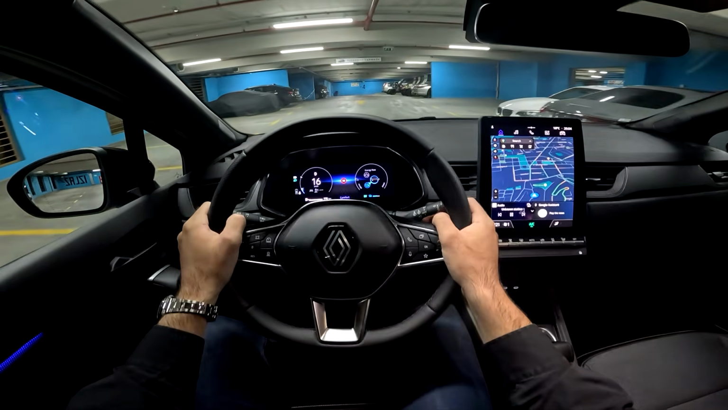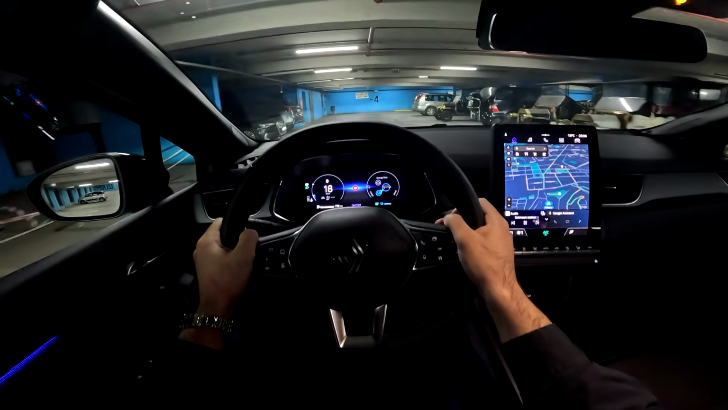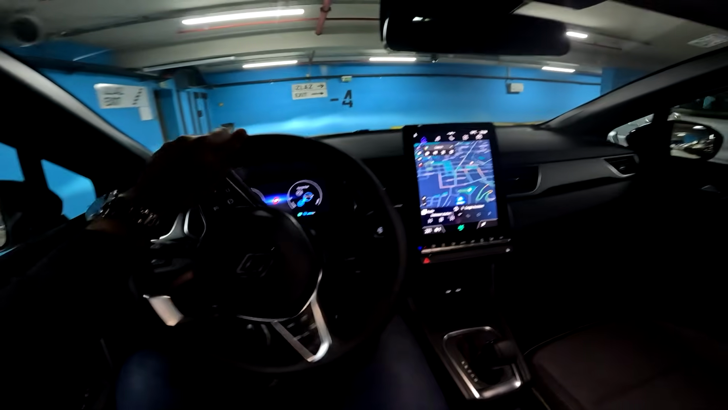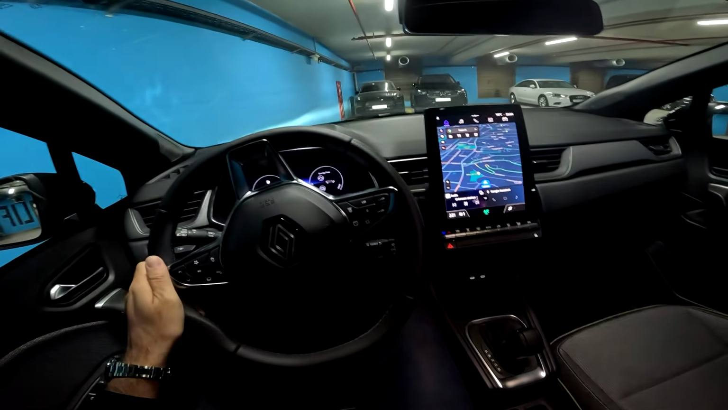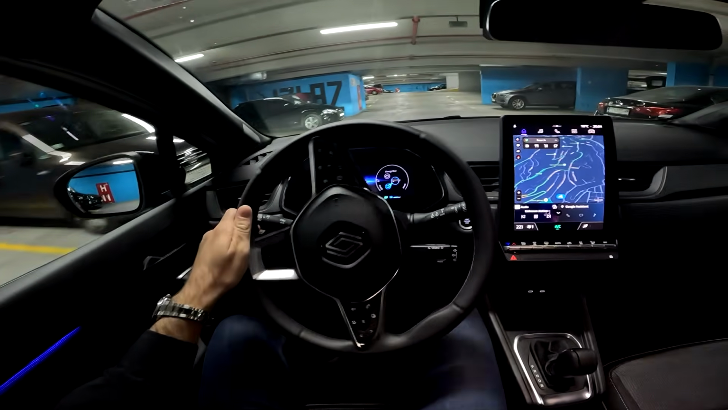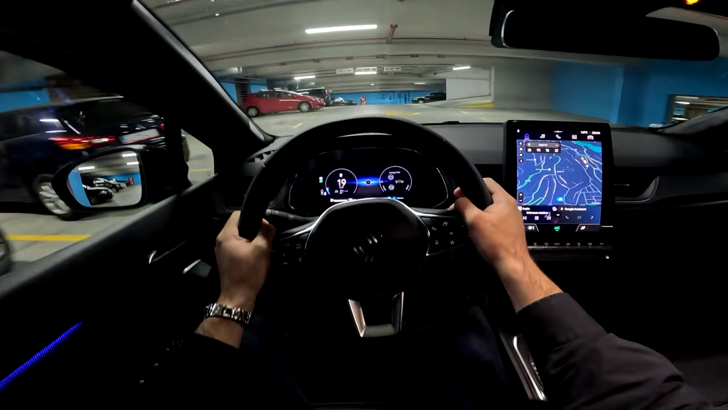which is the E-Tech full hybrid. So it has the 1.6 liter petrol unit and 2 electric motors, as well as the 1.2 kilowatt hour battery. Combined output is 145 horsepower. And yeah, the numbers: 10.6 seconds to reach 100, and then the top speed is 170 kilometers per hour.